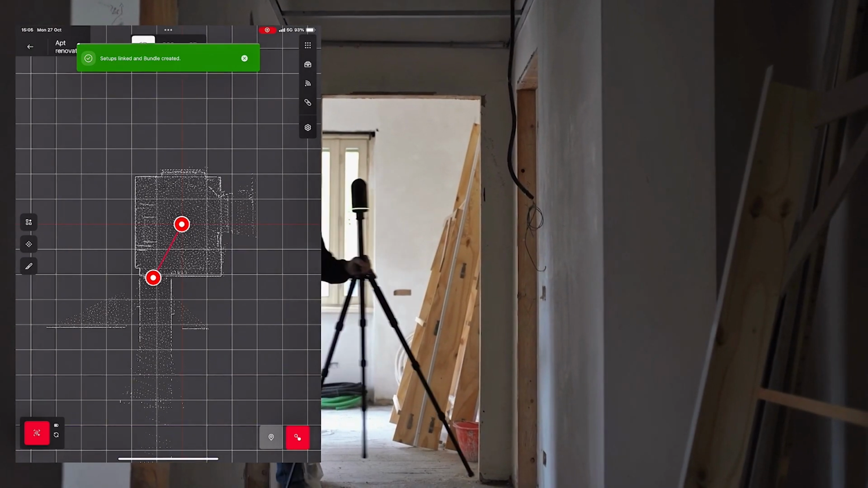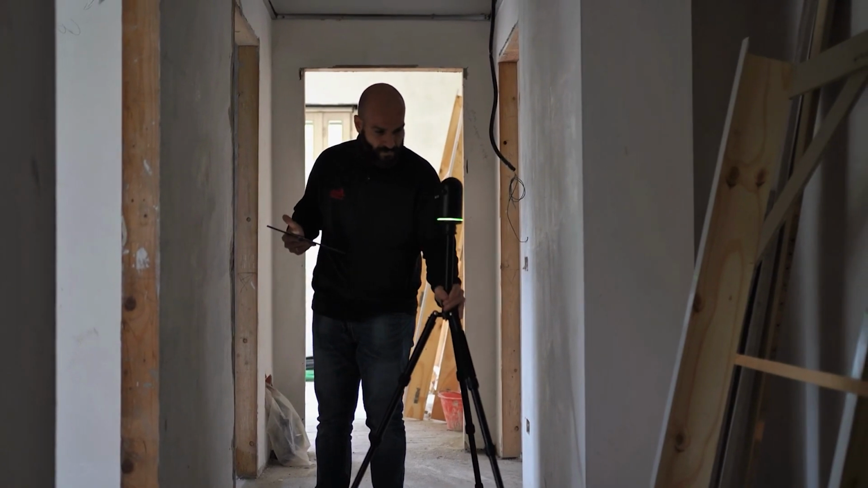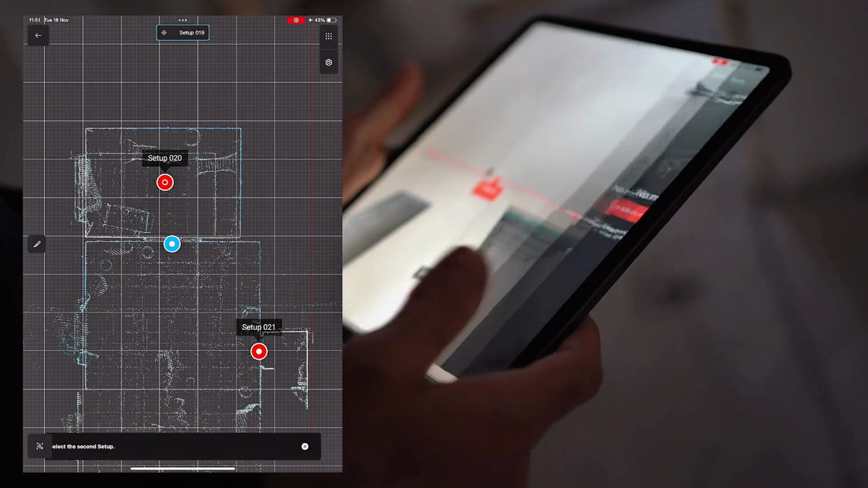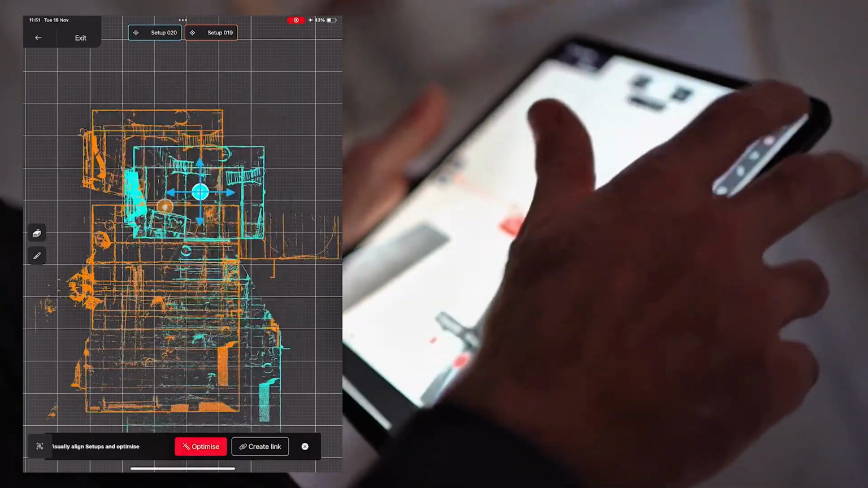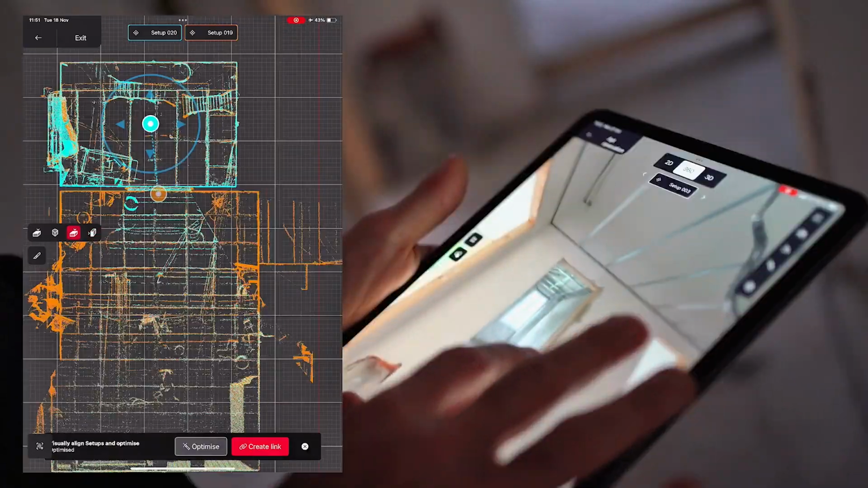For optimal results, ensure clear line of sight between scan positions and avoid cameras pointing at a reflective surface or a flat surface with no texture. You can always manually adjust the scan in plan view or in facade view. This is recommended in case the pre-alignment fails.